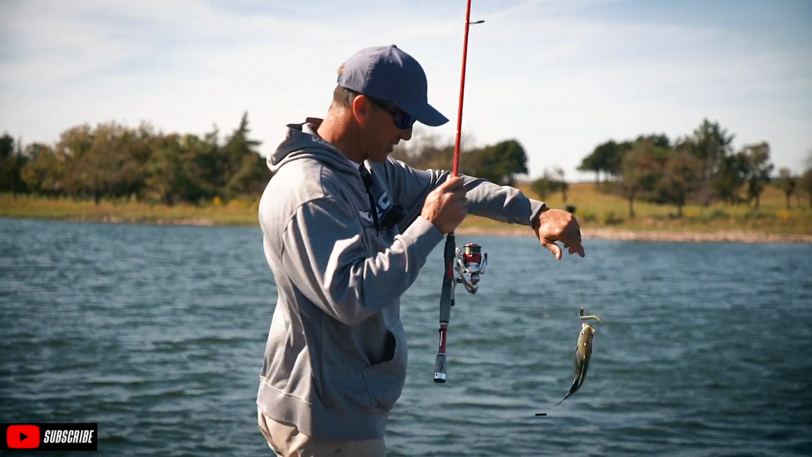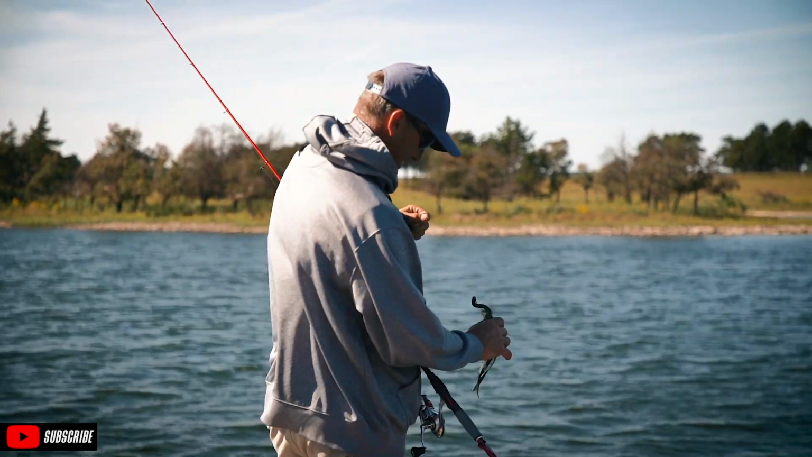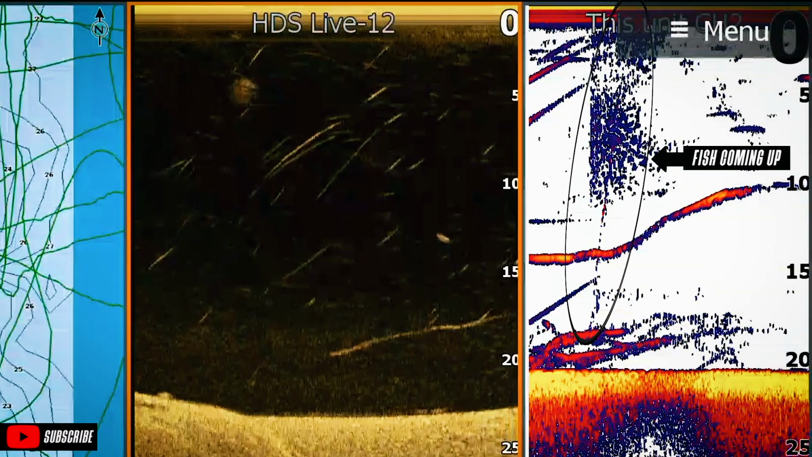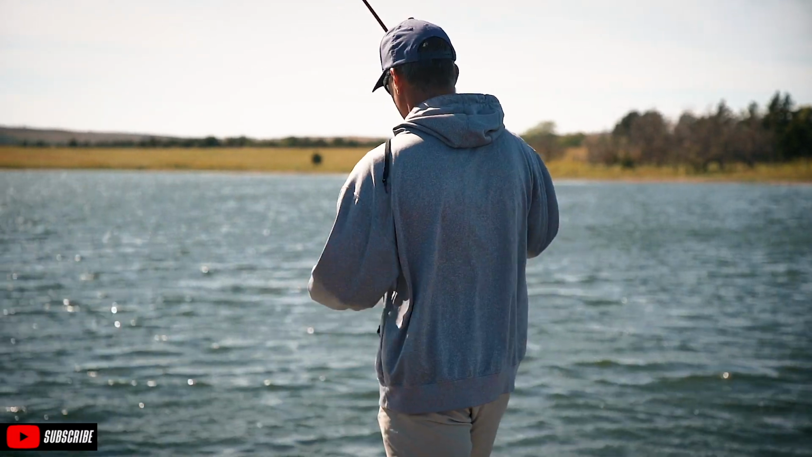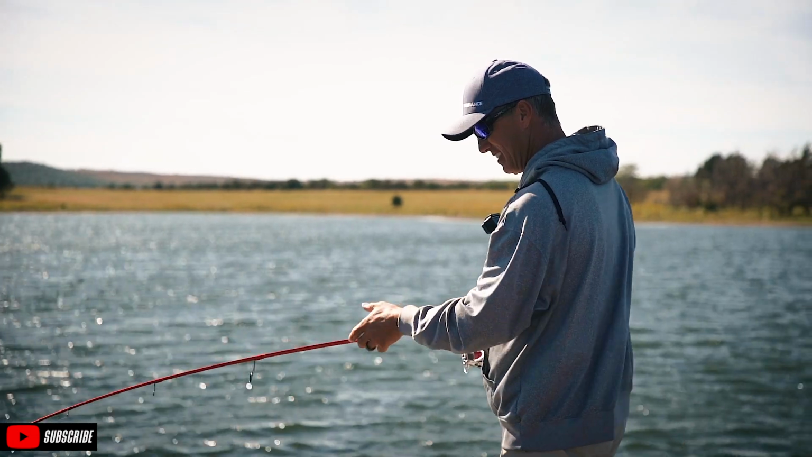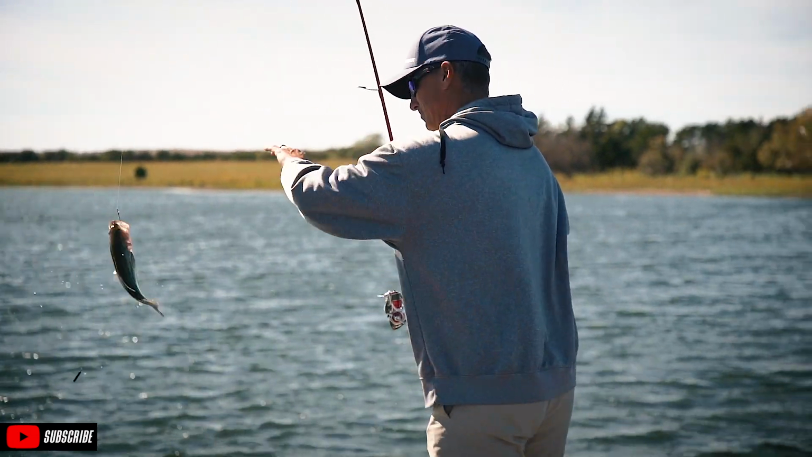Big old bluegill. I told you there's some big bluegill in this place. I knew some of them fish were bluegill. That's a big one. Look at the size of that sucker. He's pretty. That might be a bass. A couple bass mixed in with them.